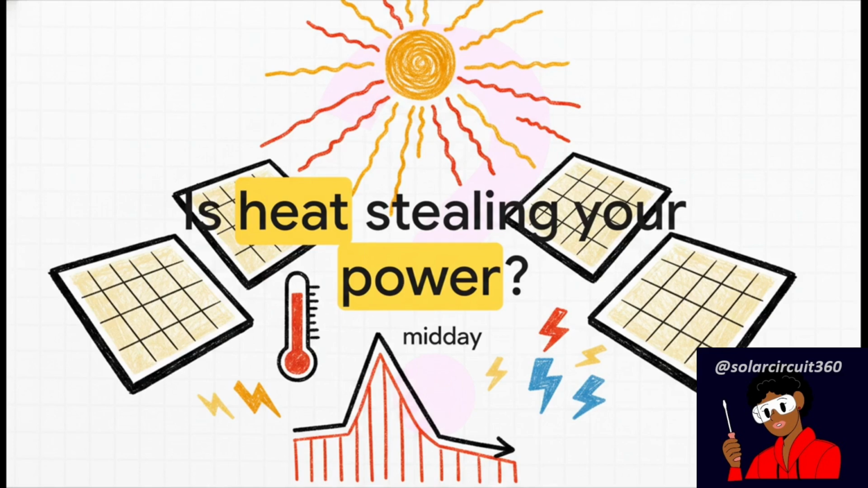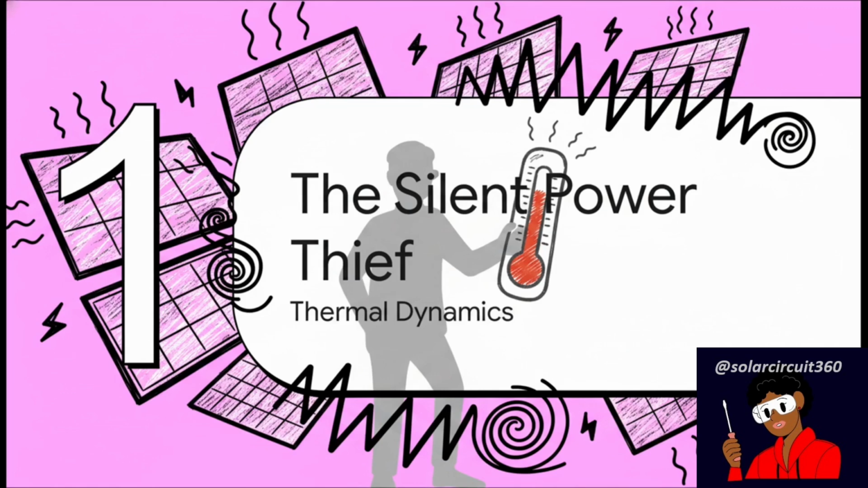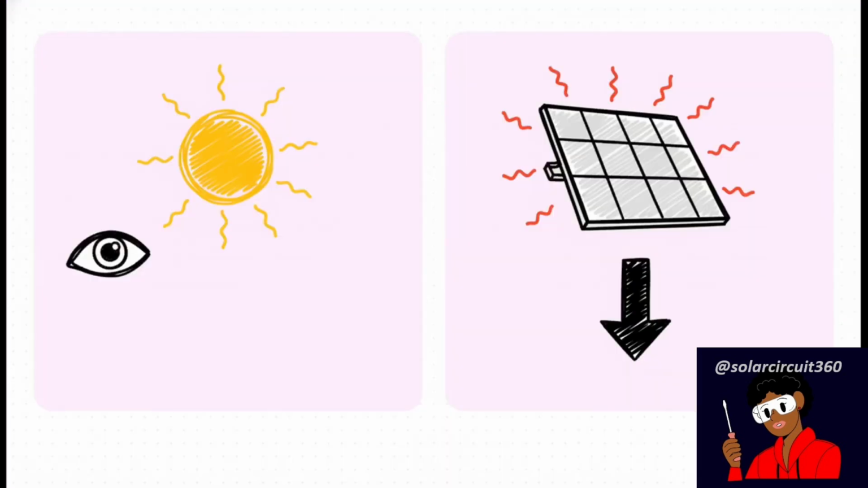Let's figure it out. Section 1. The Silent Power Thief. To solve this midday mystery, we really have to stop looking at solar panels as just simple light-catching rectangles. We need to start seeing them as dynamic thermal systems. There's this huge sensory mismatch that happens out in the field. Your eyes see bright, constant, blinding sunlight, so you naturally assume you're getting maximum power. But your system is actually experiencing a severely reduced electrical potential.